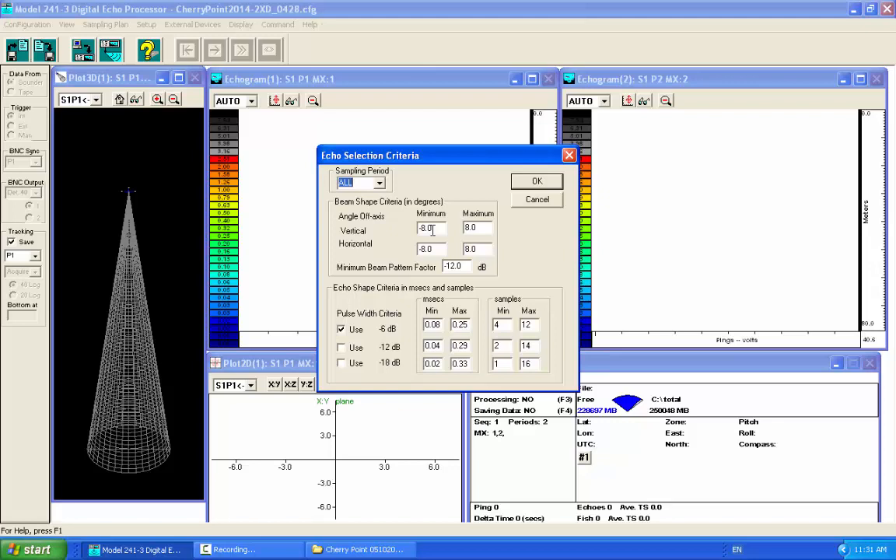I mean, sometimes for horizontal, I've done things in rivers where we have a lot of surface clutter or bottom clutter, where I'll tighten it up a little bit on one side and not the other. So on the ice fishing stuff, in post-processing, you tossed out targets that were more than, I think, 3 degrees off axis.